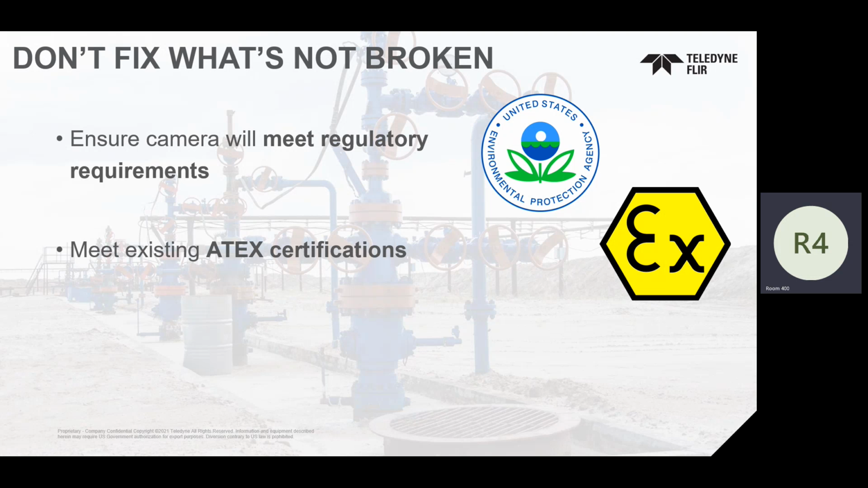We were also to make sure it has ATEX certification. So we kept the same ATEX certification, but what we did do is we now have a 640 by 480 ATEX certified camera from FLIR. It'll operate exactly the same way. Because we make both the high and the low resolution ones, I'll tell you the stinky little truth that most other camera manufacturers aren't going to tell you. High resolution is not better with respect to gas imaging.